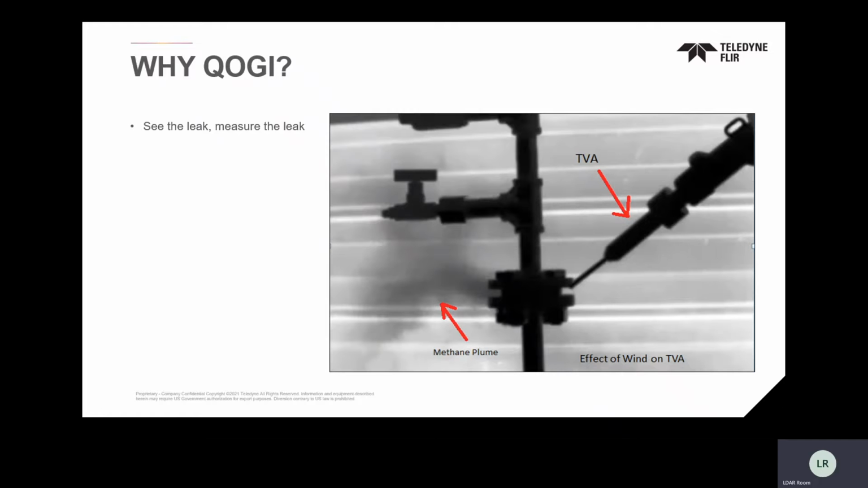Would quantification be easier for emissions inventory metrics, and potentially better for reporting purposes than bottom-up approaches? Yes, and with OGI in that world, it does that. But if you did need to quantify, if you wanted better metrics, with OGI we're able to see. A picture's worth 1,000 words. Well, videos must be worth 1,000,000, because we're able to actually see what's happening.